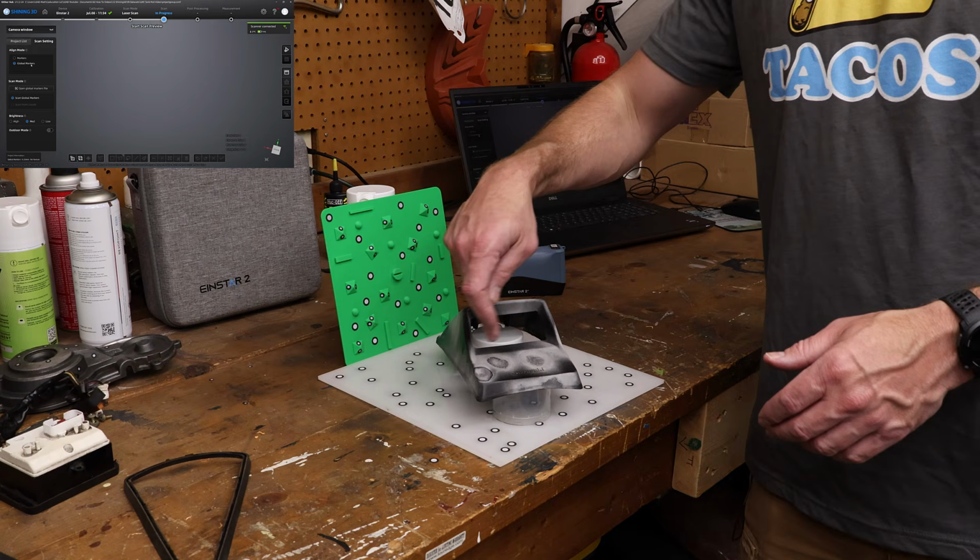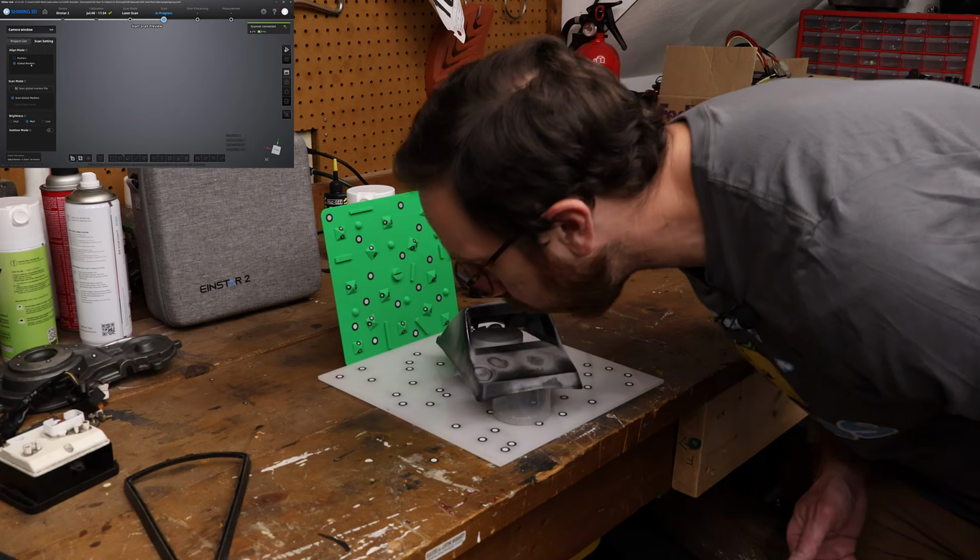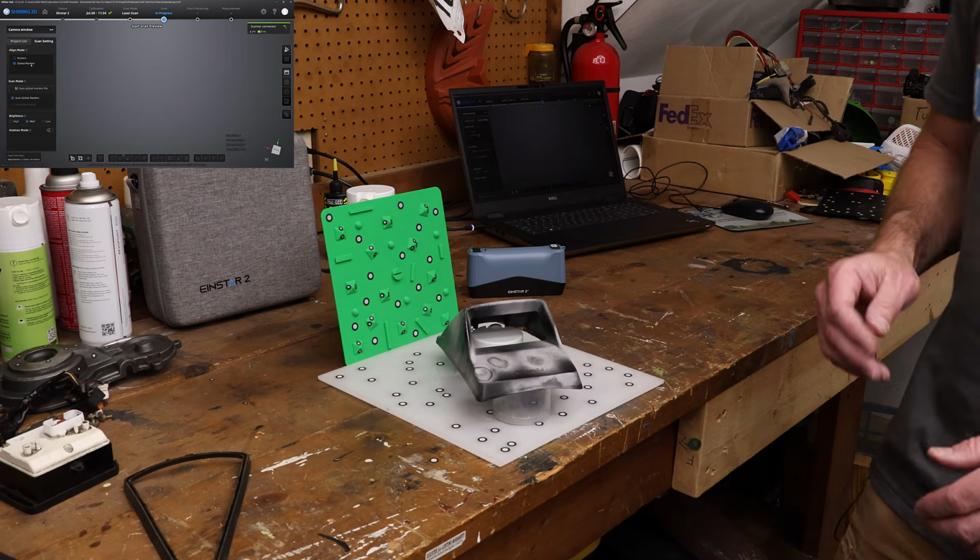I got a little bit heavy right here. I should have had the can a bit further away. It'll still scan just fine. See if we can get it to clear up a little bit.